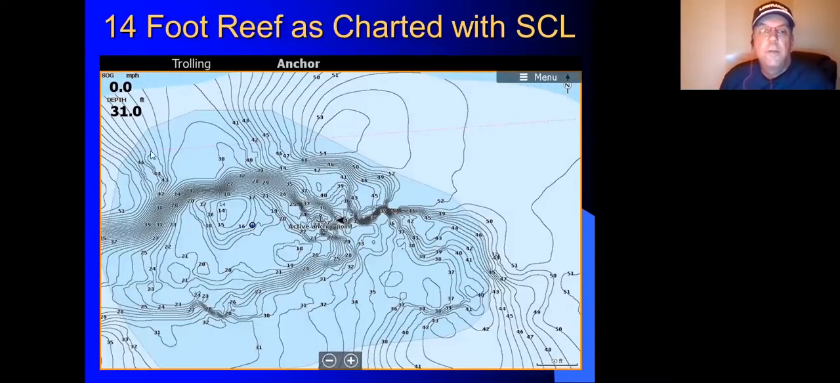But here again, I've got a lot of structure, I've got drop-offs, I've got points, and there's actually another little reef, there's two here. So this would be a good area for me to fish. But while I was mapping it, I would be monitoring where the fish are, and ultimately that's going to make my decision of whether I'm going to fish or not.